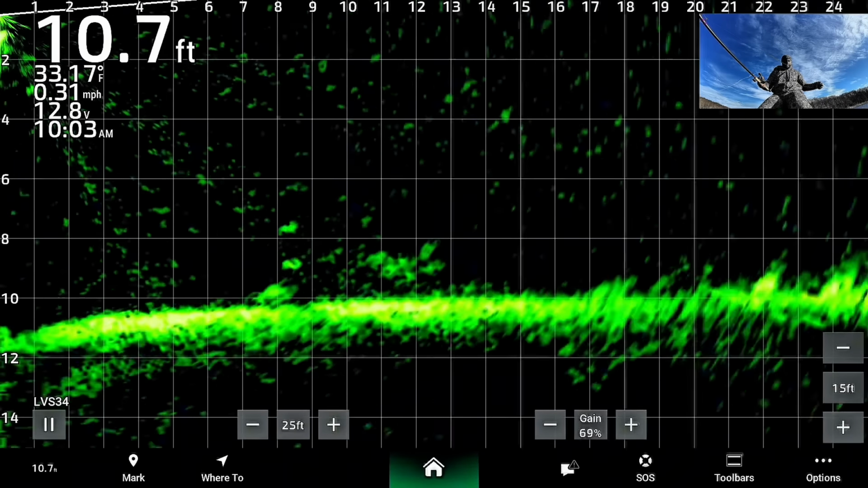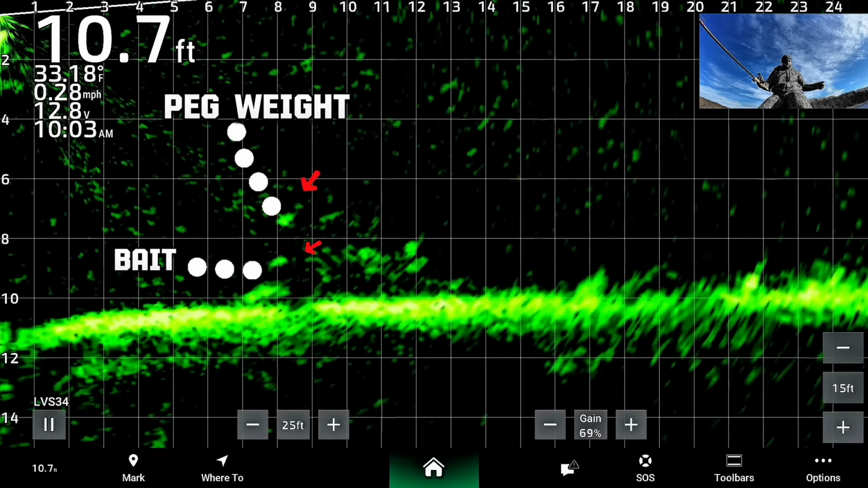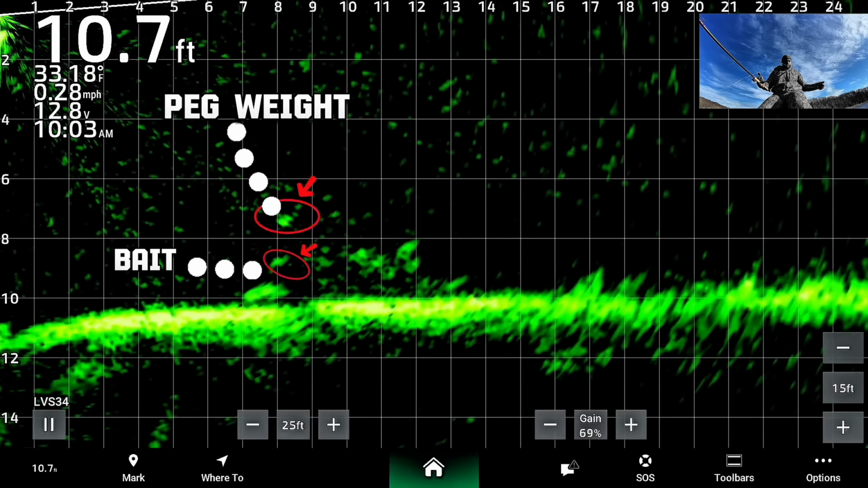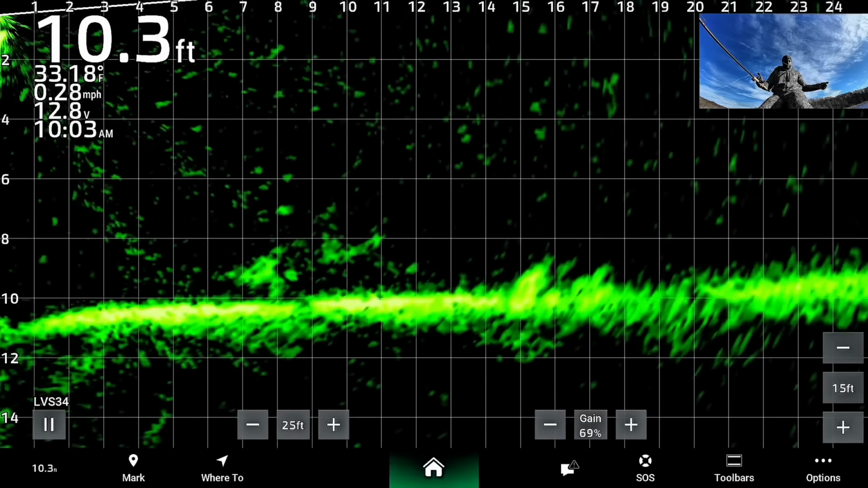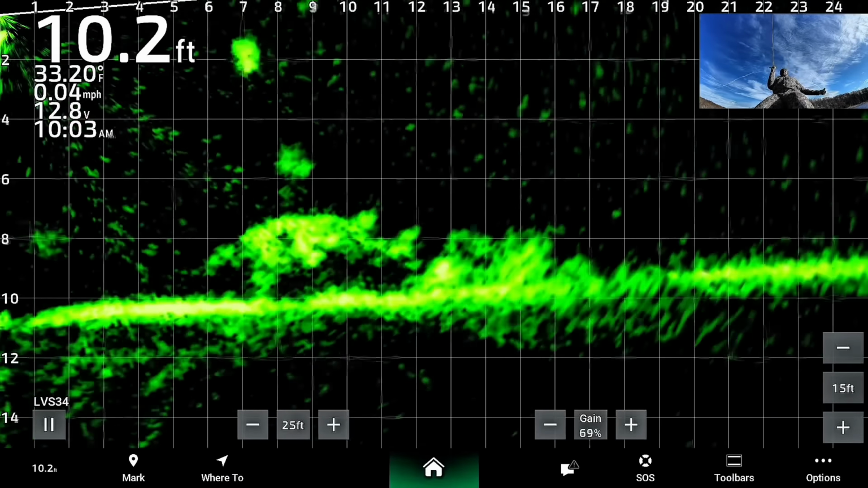The 2 dots that you see falling down to the fish, on top is the peg weight, and on the bottom is my tide jig, the bait. That's a big girl right there. Yeah, she's gonna eat it. It's a good one.